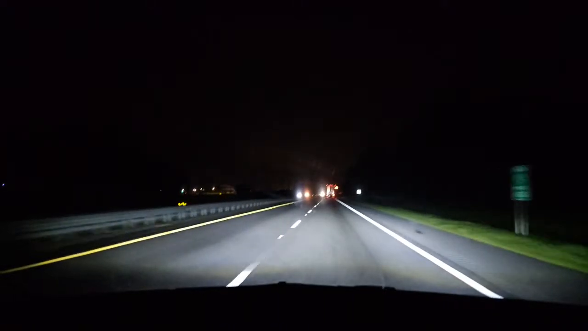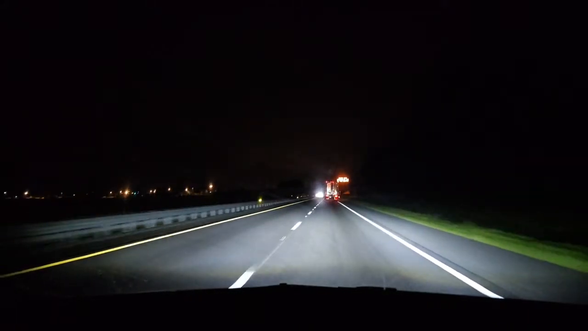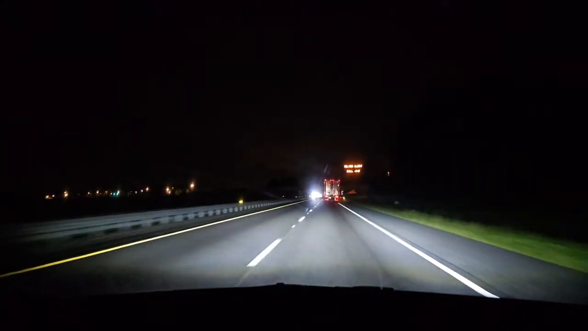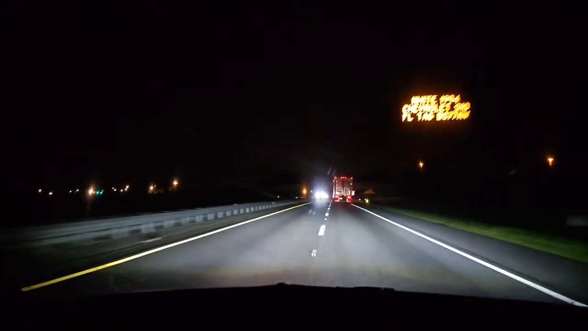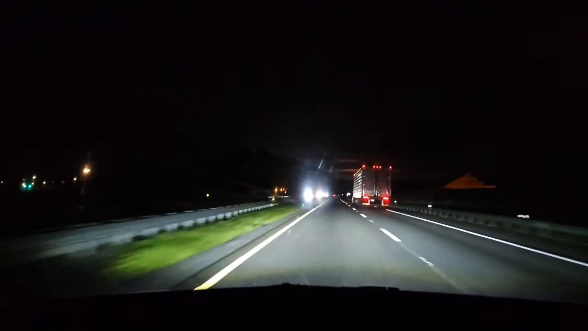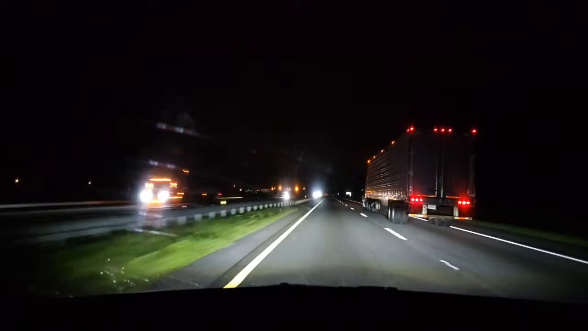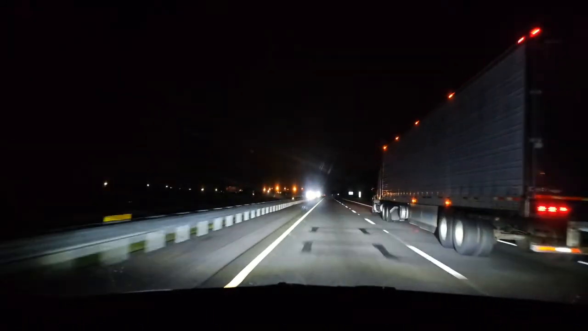That's my exit. Take that, and then you go up. If you're coming from the Orlando area, you take that exit, and then you go up about 10 miles to 42, and then you turn right. Like the first one up there. The lightning definitely makes the drive much more enjoyable.